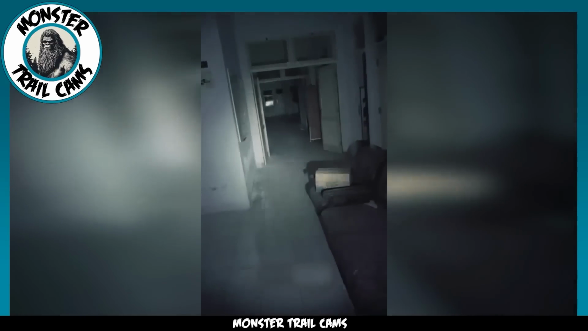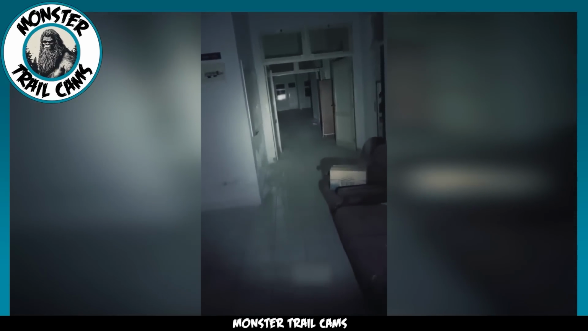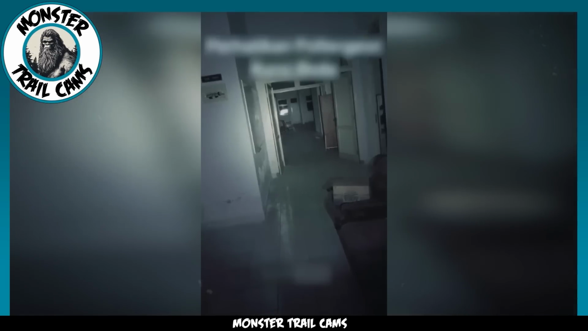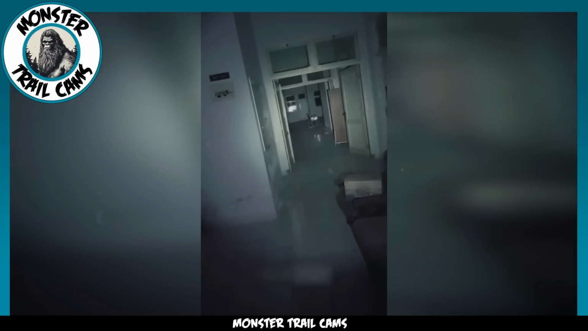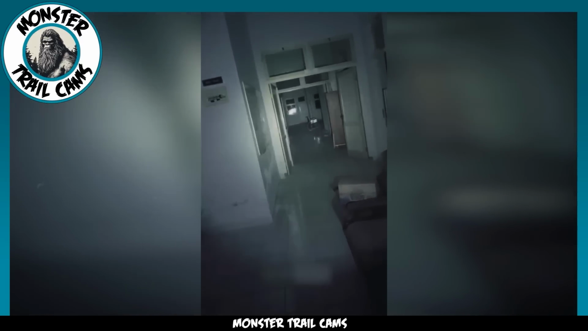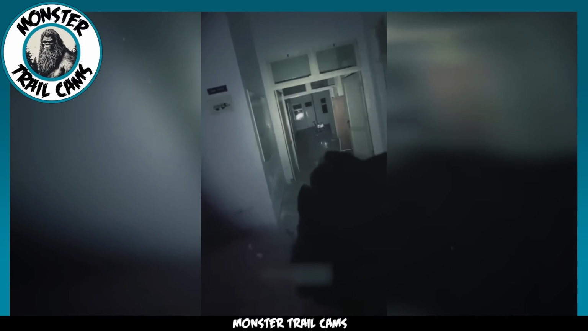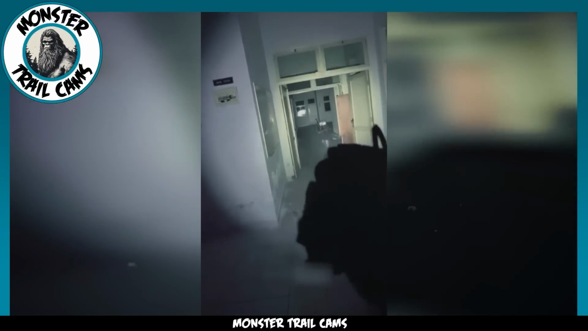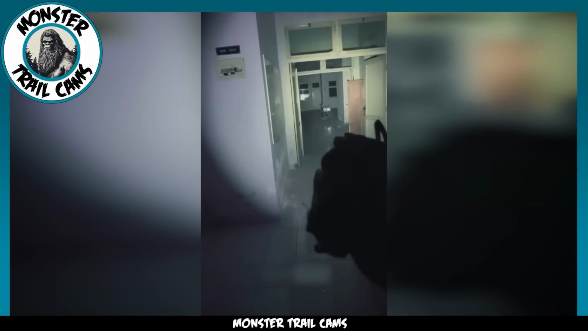Early in his adventure, he directs his camera towards a dimly lit hallway, with the only source of light being his flashlight. Out of the blue, an old wheelchair begins to move by itself before coming to a sudden halt. Intrigued, he closely inspects the wheelchair, but finds no strings or any other mechanisms that could have caused its movement.